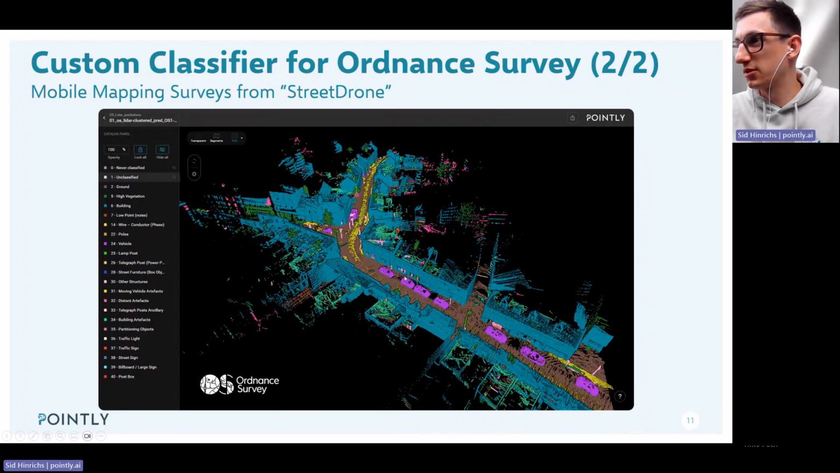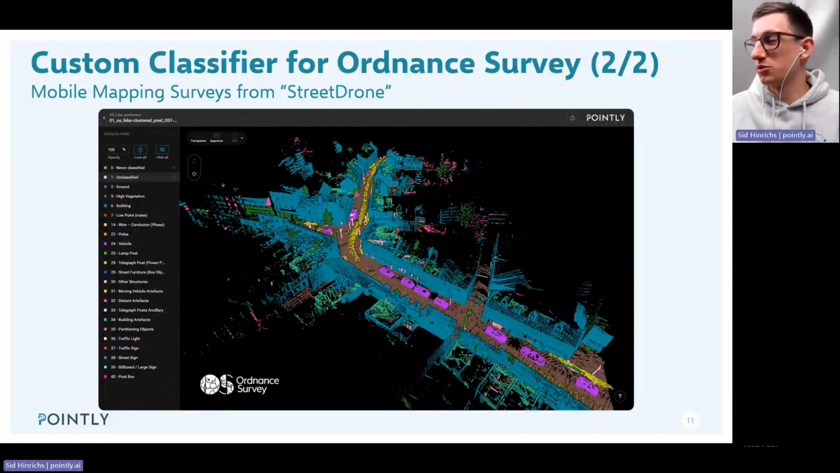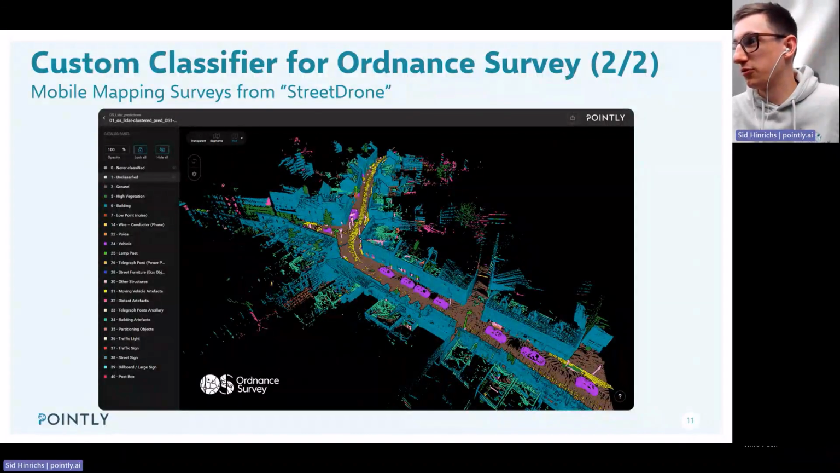We also want to detect parking vehicles, which can also be removed, and we want to detect, of course, the assets in the street, like the street lights, signs, and further objects.